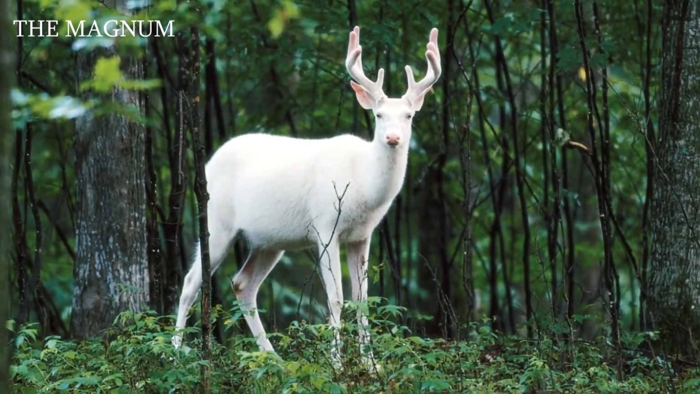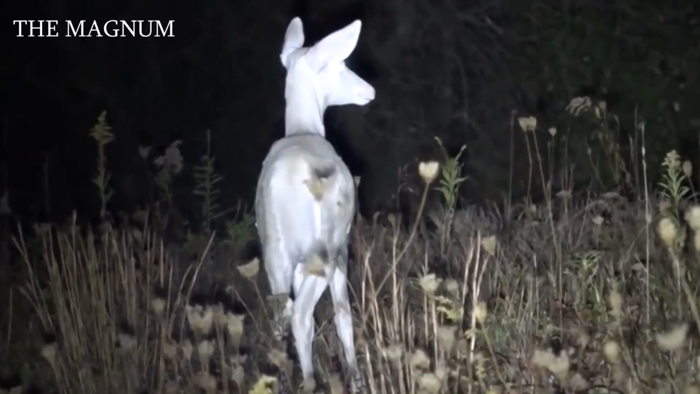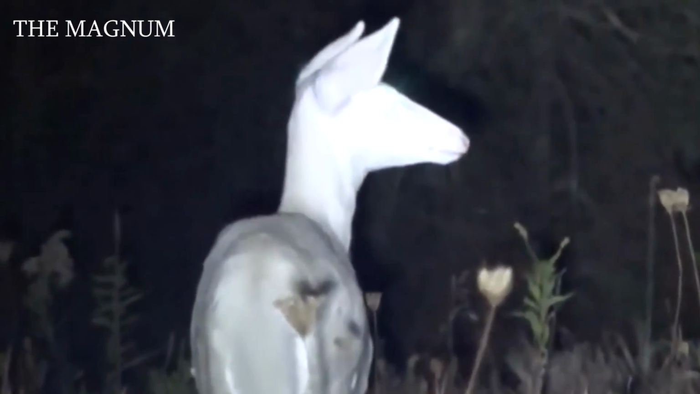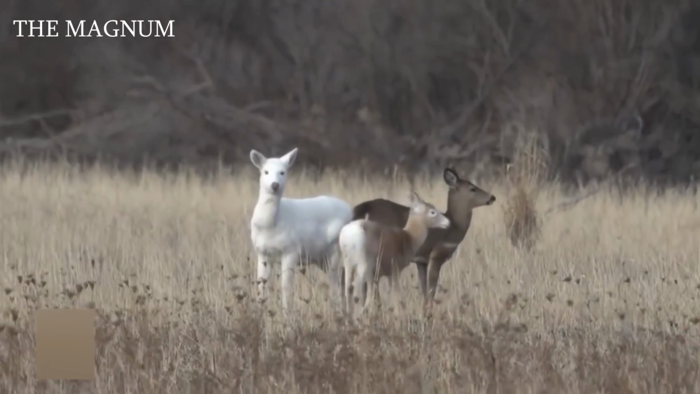Albino deer. It's almost impossible to see an albino deer in the wild. This video was recorded on a hidden camera in the forests of Pennsylvania. It clearly shows that one such albino deer walks calmly by itself. The author of the video stated in the comments that the deer was completely white and its eyes were red. He was just lovely, the man said.